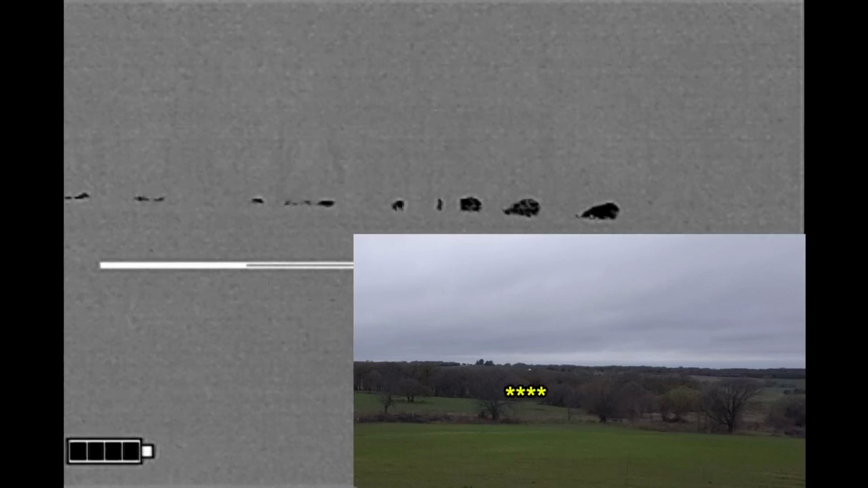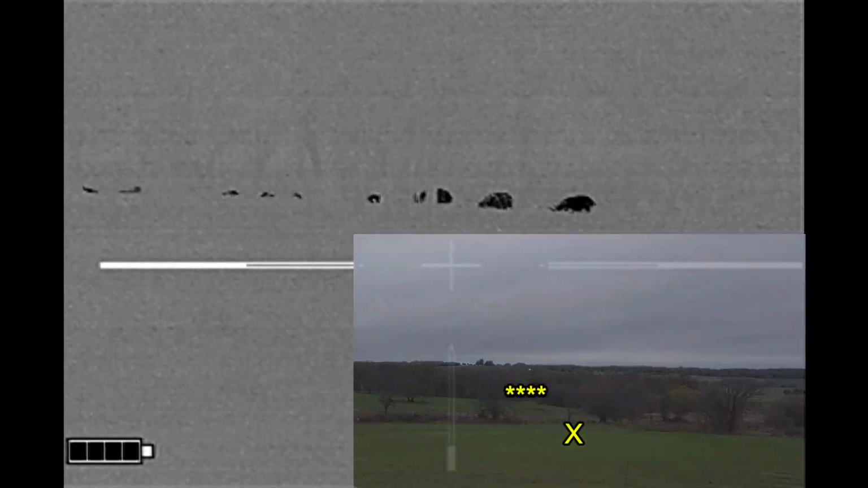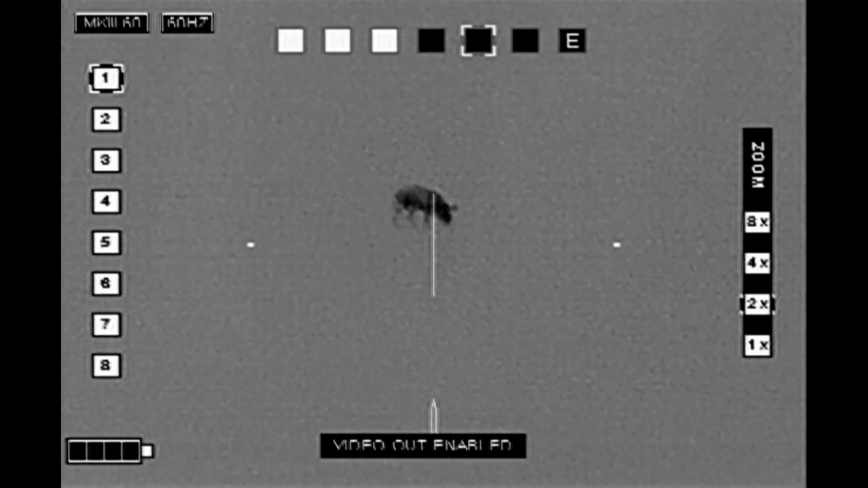The hogs were located right about here, and I'm located 125 yards away here. I even broke out the electronic collar. Hogs weren't interested, and they eventually just moved away. So I moved on to my next property.